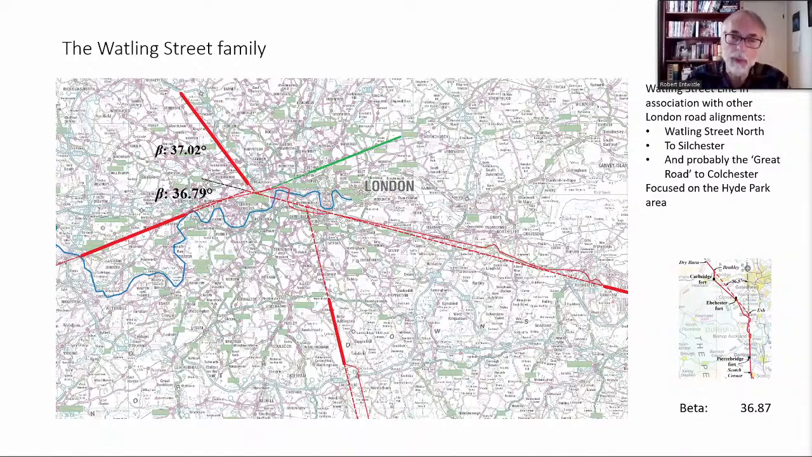So it seems that we do have some evidence that there was long distance planning here, which seems to be based on this sort of area, perhaps the crossing of the Thames, and here the higher ground above the Thames used for laying out.